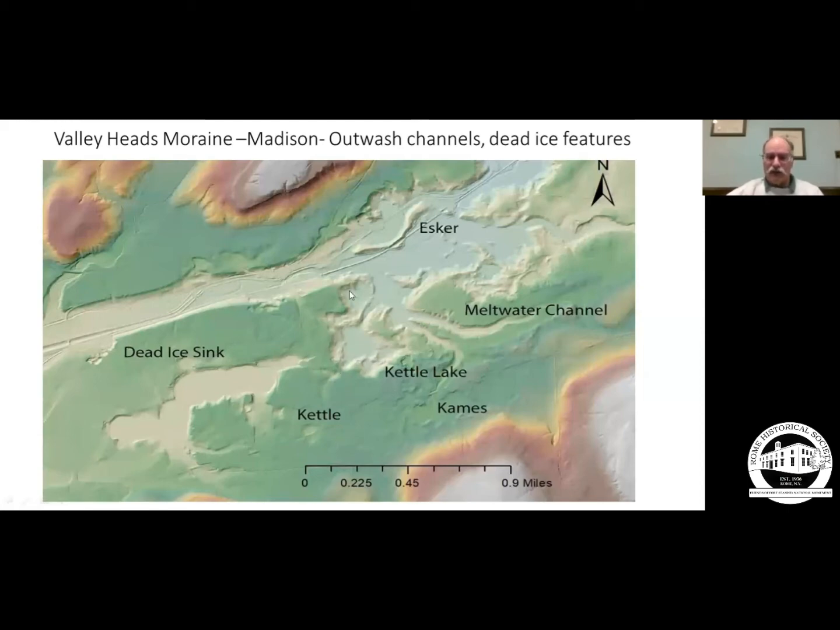There are a series of kettles and small kettle lakes and dead ice sinks. A dead ice sink would be a large area of a kettle formation. There's a number of kettles that have joined together where a big chunk of ice was left and later melted away. You can see Madison Lake, it is a dead ice sink in this sediment in the glacial till and the kames that form the Valley Heads moraines in the area around Madison and Salisville.